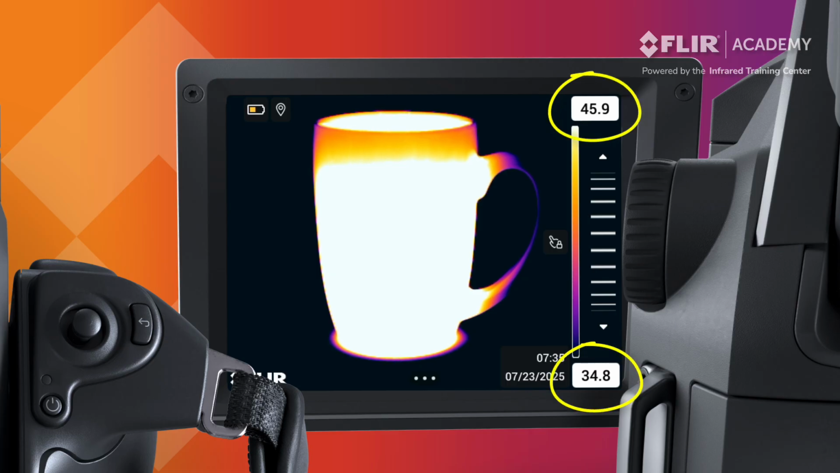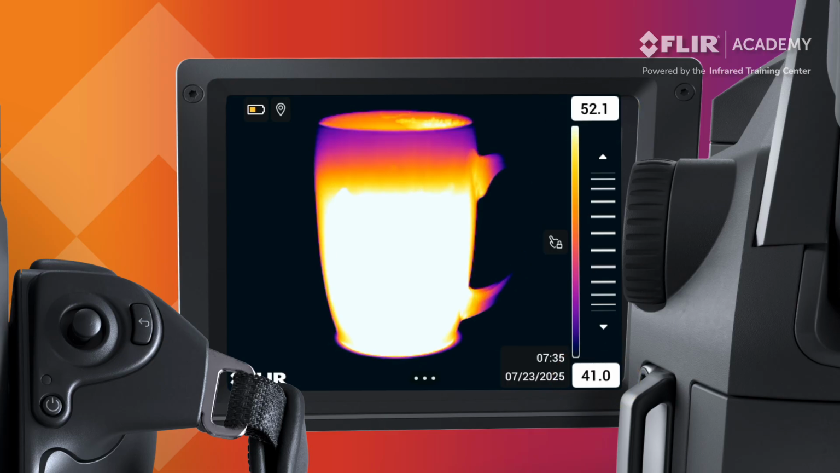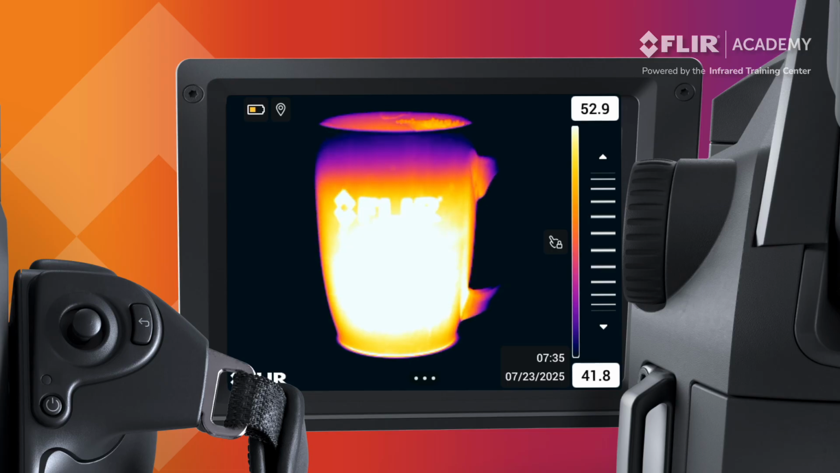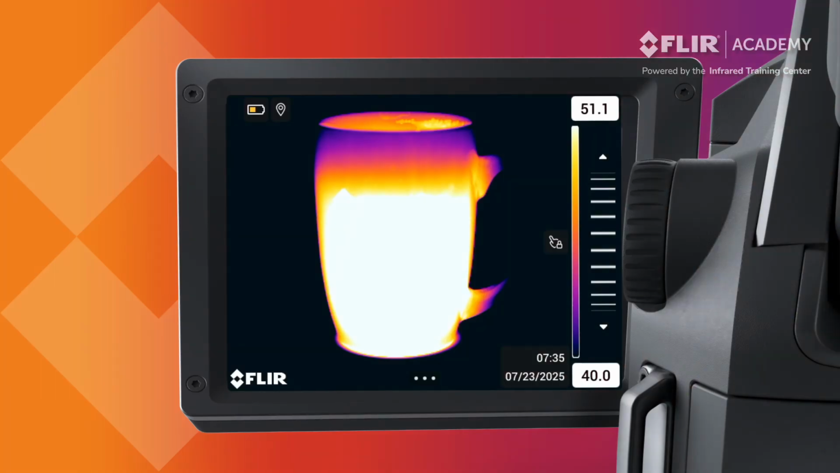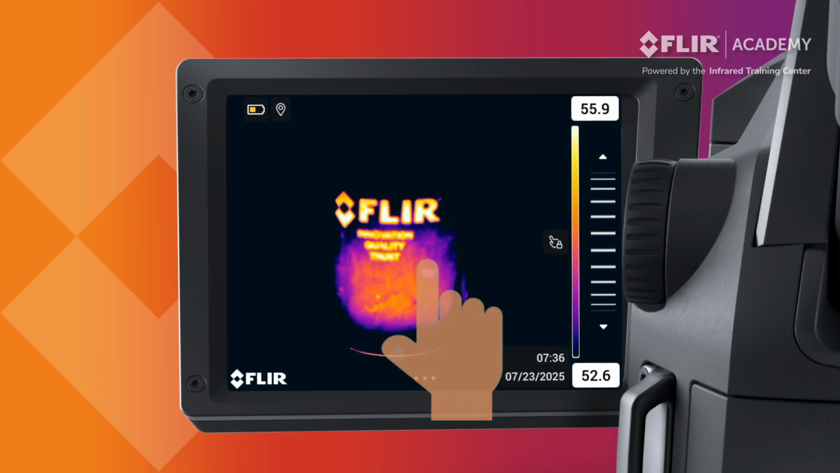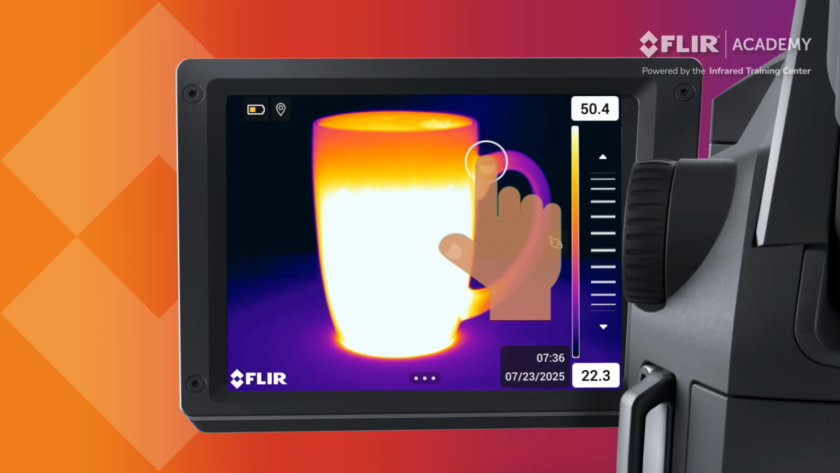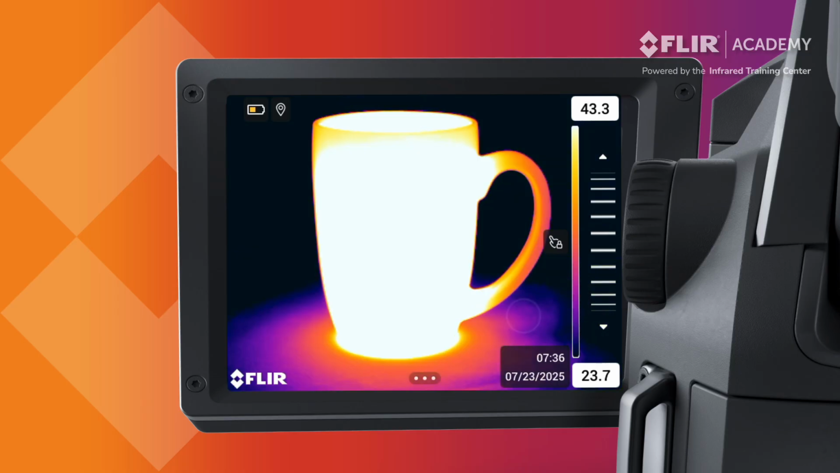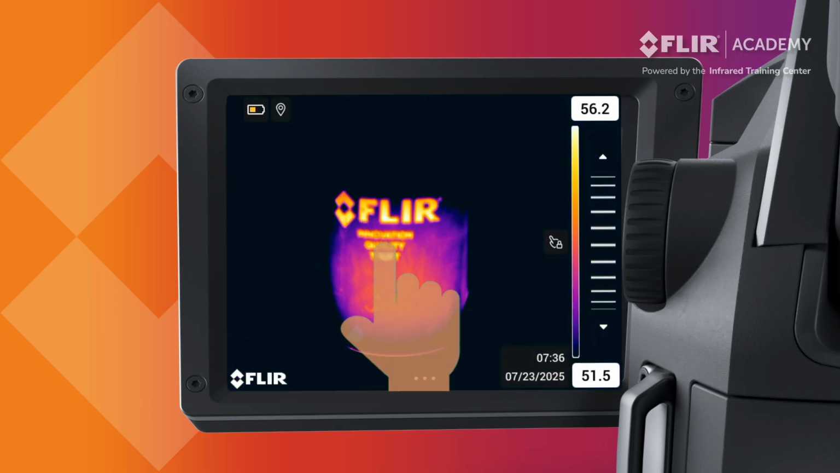Highlighting both numbers together allows you to adjust level. This keeps the span fixed and instead changes the position of the scale within the range of the camera. In manual mode, you also have access to one-touch auto adjustment. Tap any area on the display to automatically readjust the scale based on where you have touched the screen. In this example, let's get rid of the saturation on the coffee mug. Pressing the screen once readjusts the scale.